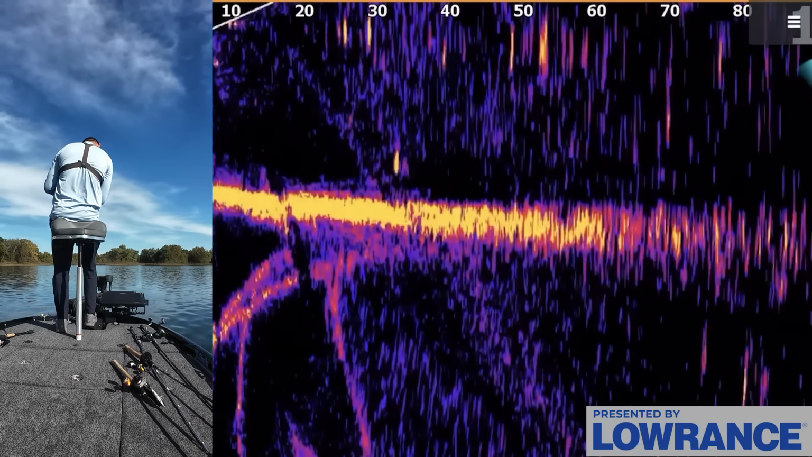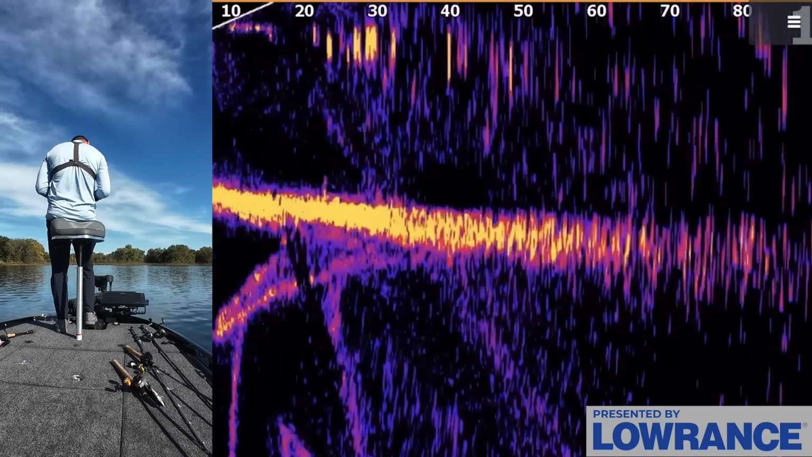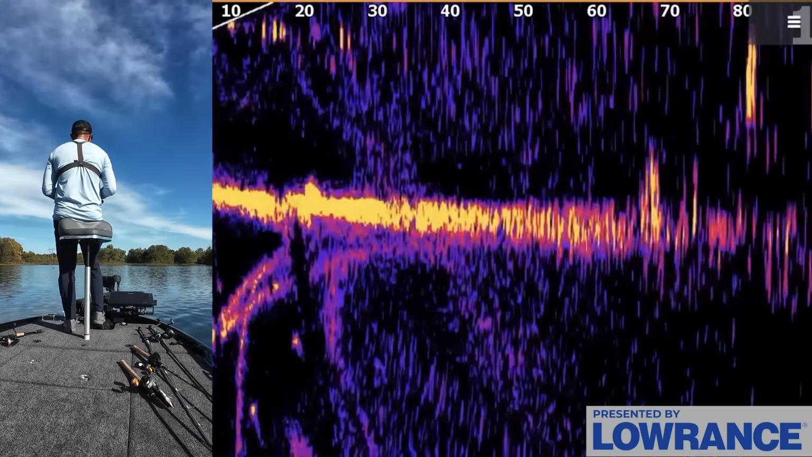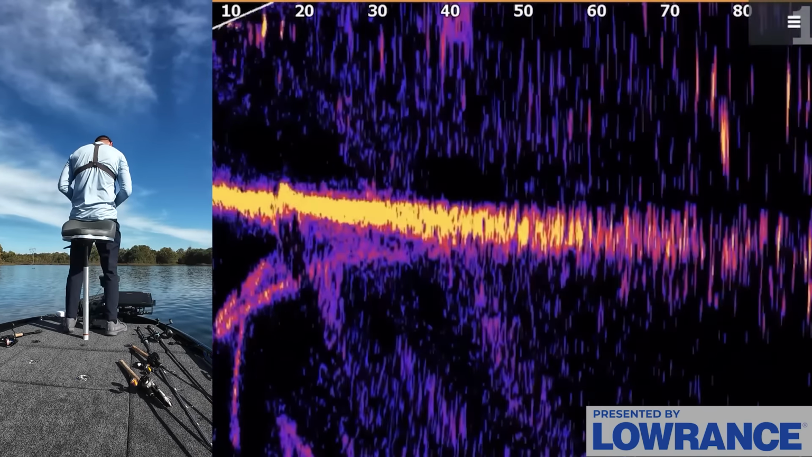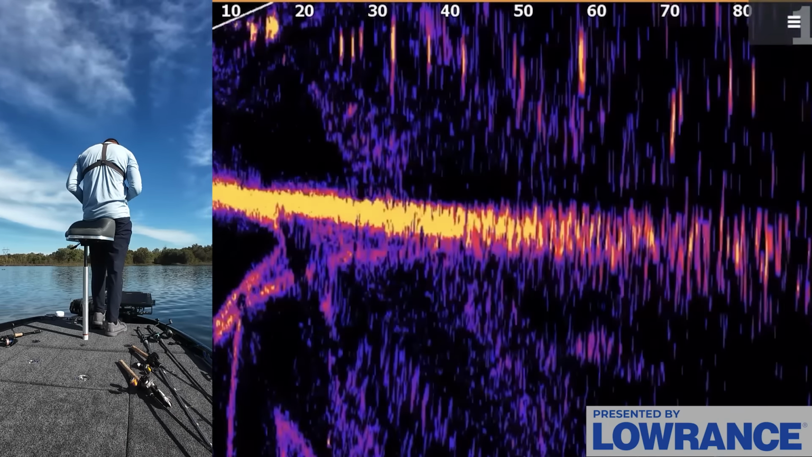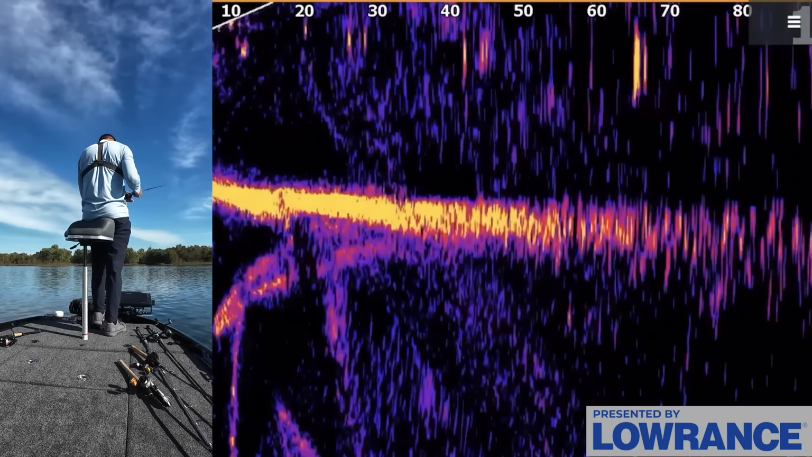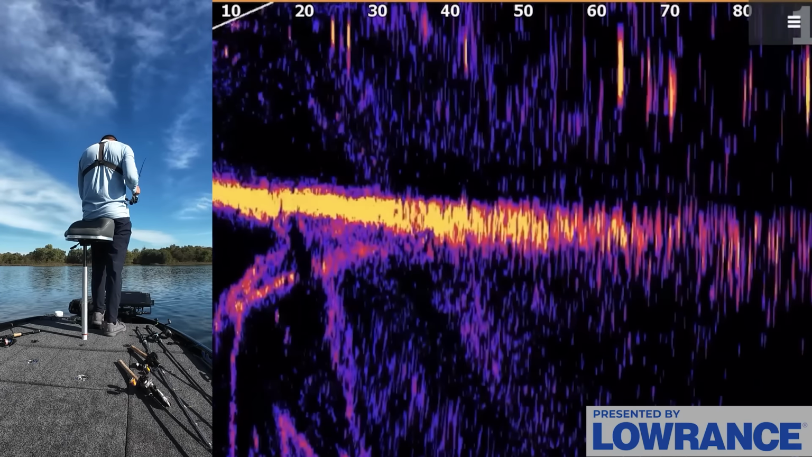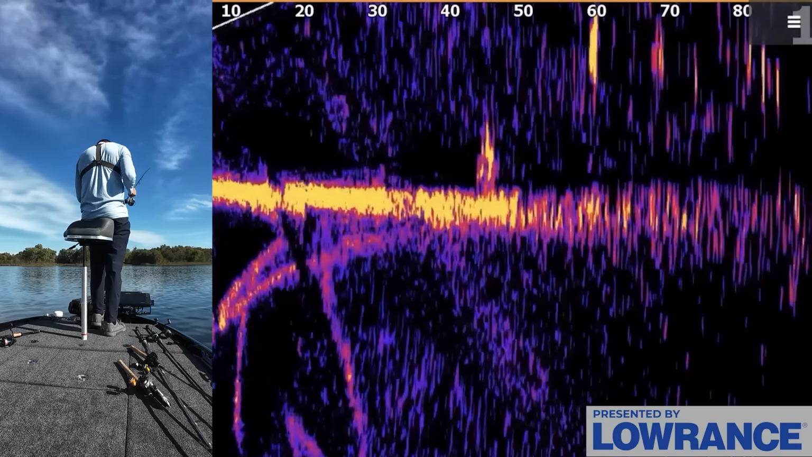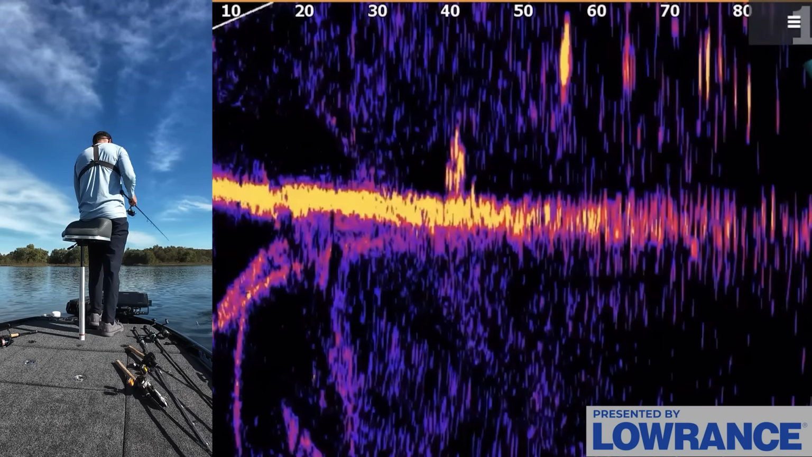Is that fish gonna come eat it? No. What are these fish? What are these? I feel like those don't look like fish. I think they're these little floating things. Yeah, it's just floating debris, it looks like. I'm getting pretty shallow here, I will say.